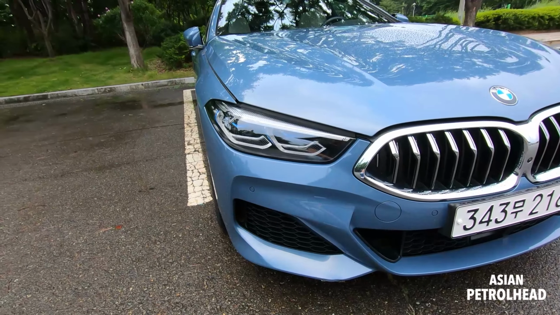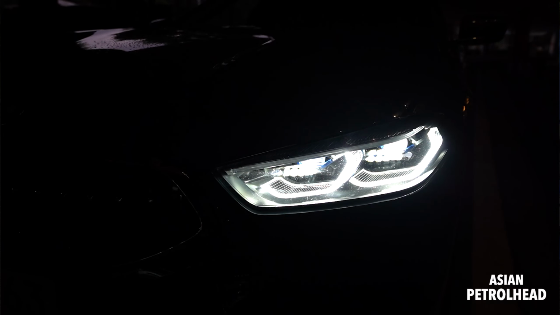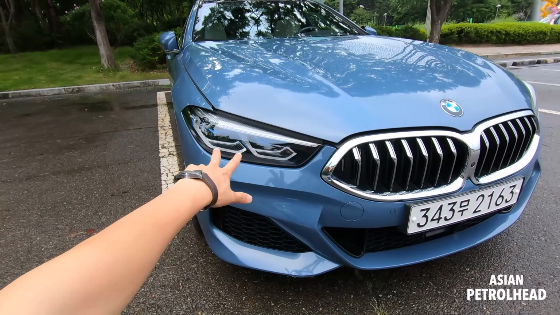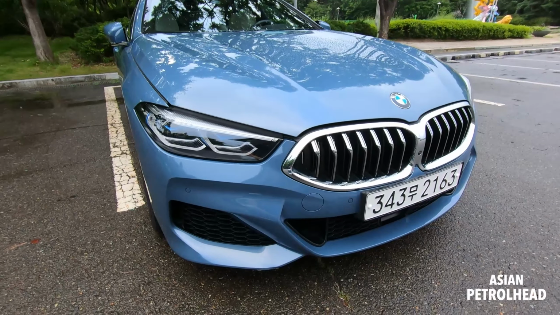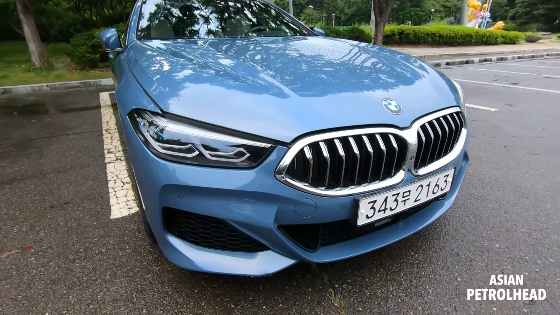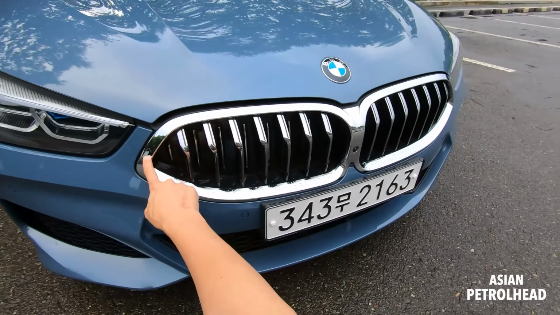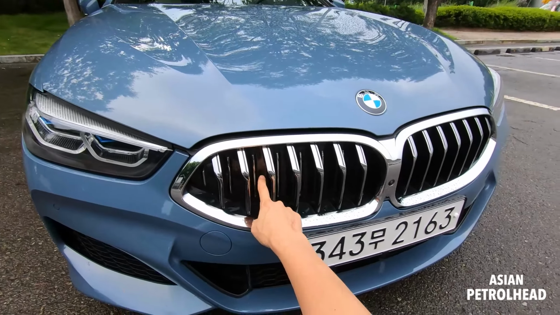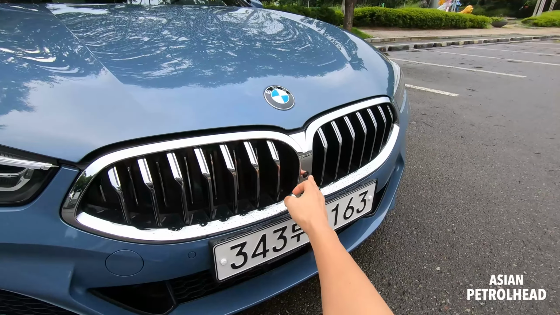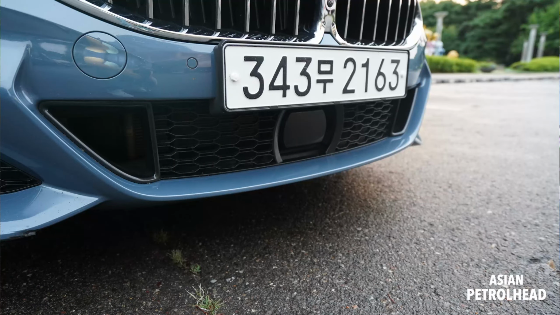So let me just put in a B-roll. That's the DRL, headlamp, high beam, turn signal, and that's what the horn sounds like. It's also got laser light for the high beam, so I hope to show you how the high beam assist works when we go drive this car pretty soon at night. Of course, we also have a hexagonal BMW kidney grille with active grille shutter, so it can stay more efficient.